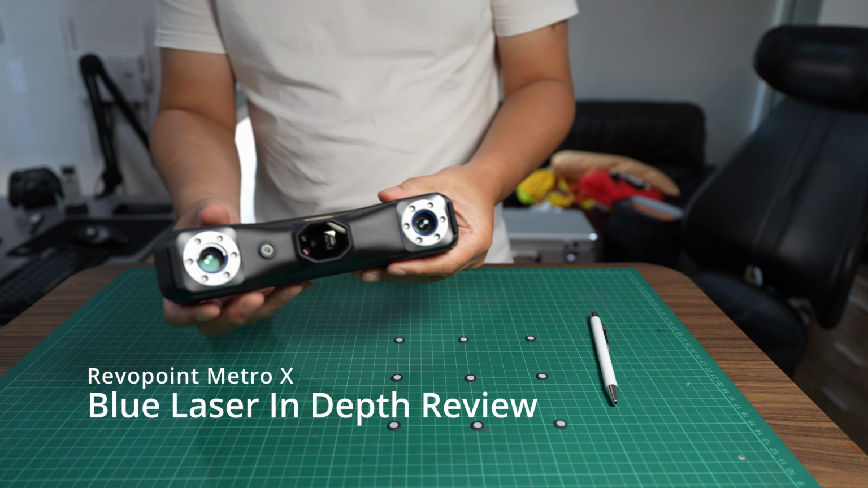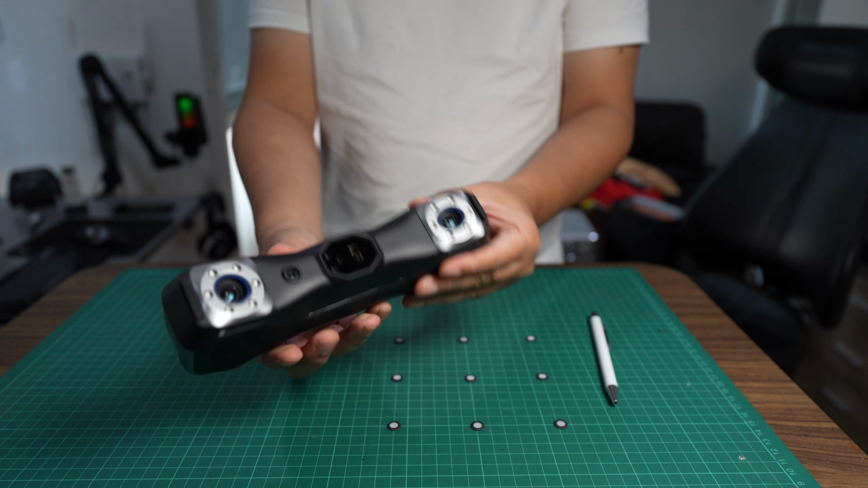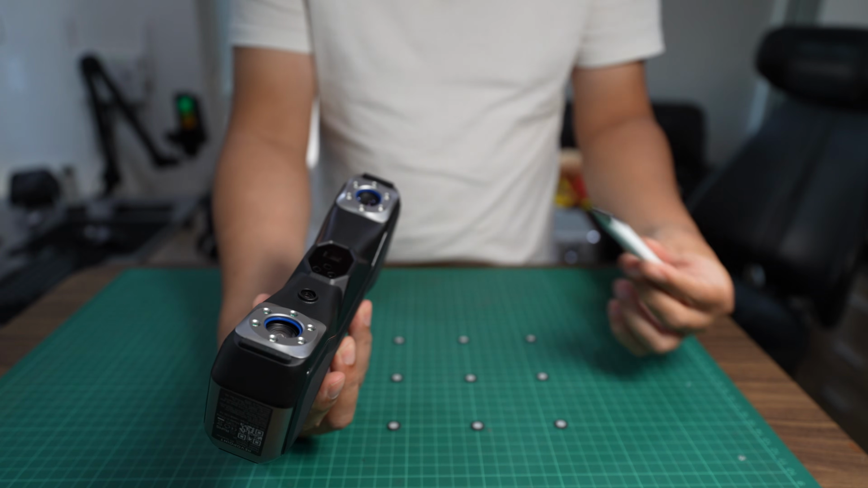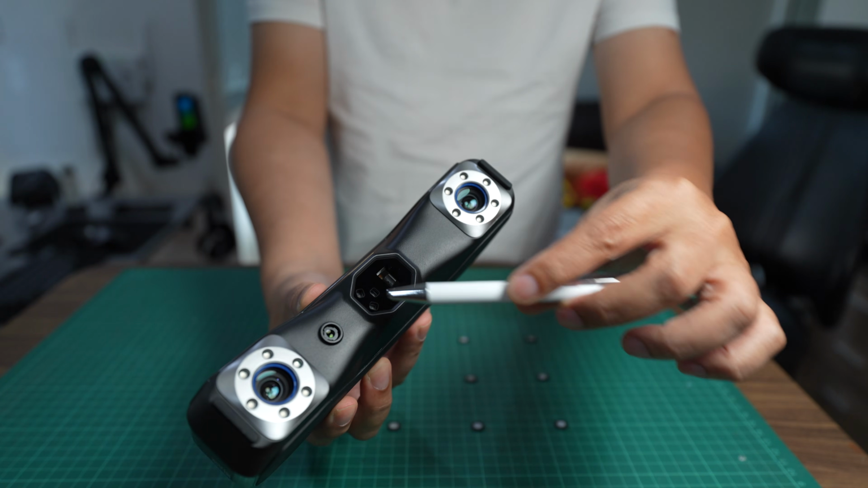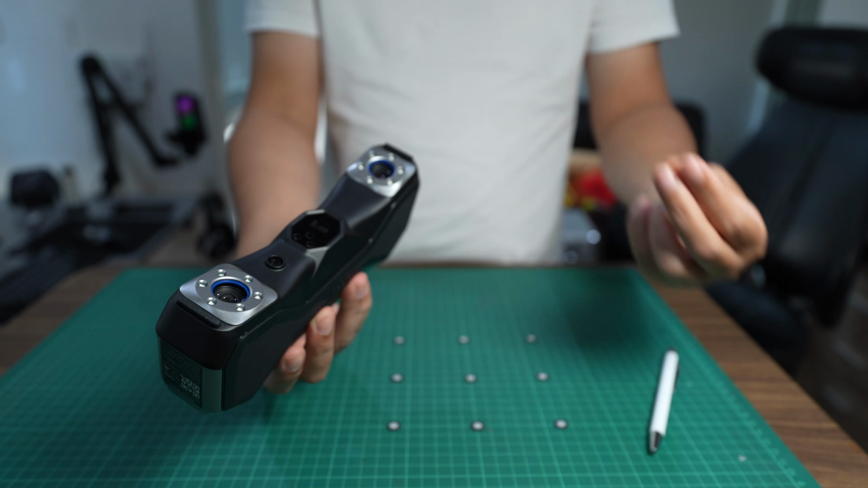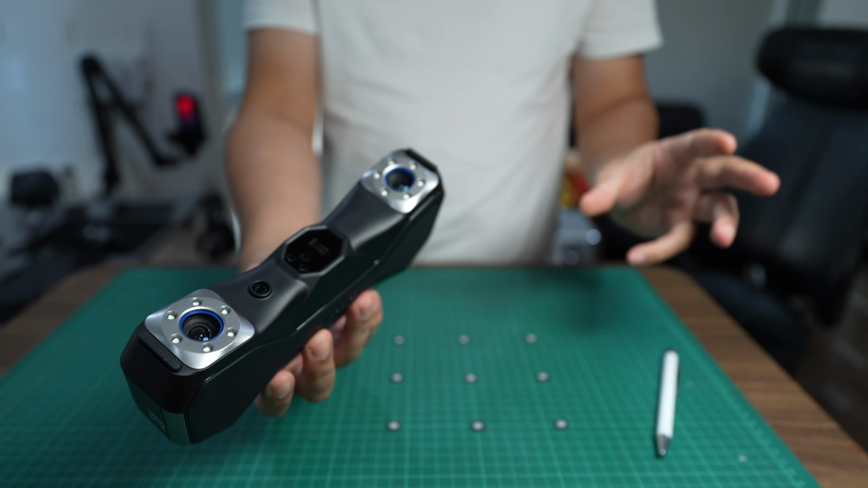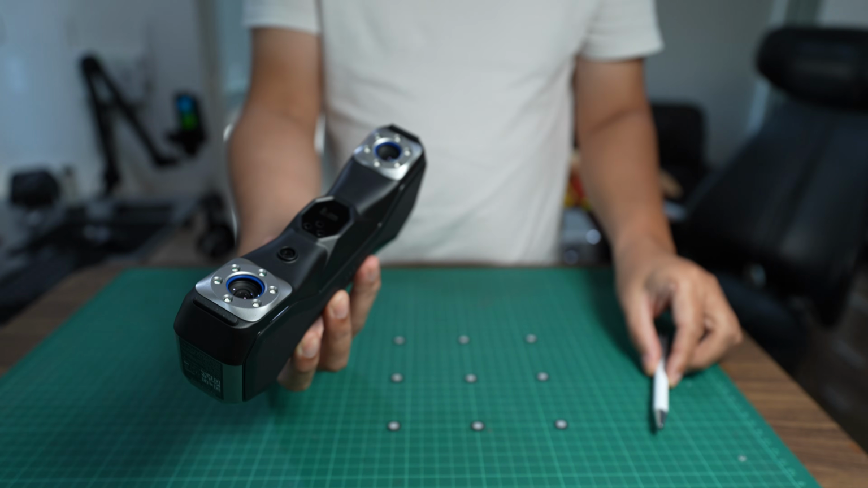Hi, in this video, I'm going to make a further review of this Metro X 3D scanner from Revopoint. Metro X has three projectors. One is the 7-line laser and the second one is the 14-line. It has two modes for the blue laser. The third one is the structured light, which emits light in blue color. Today, I will focus on blue laser testing.